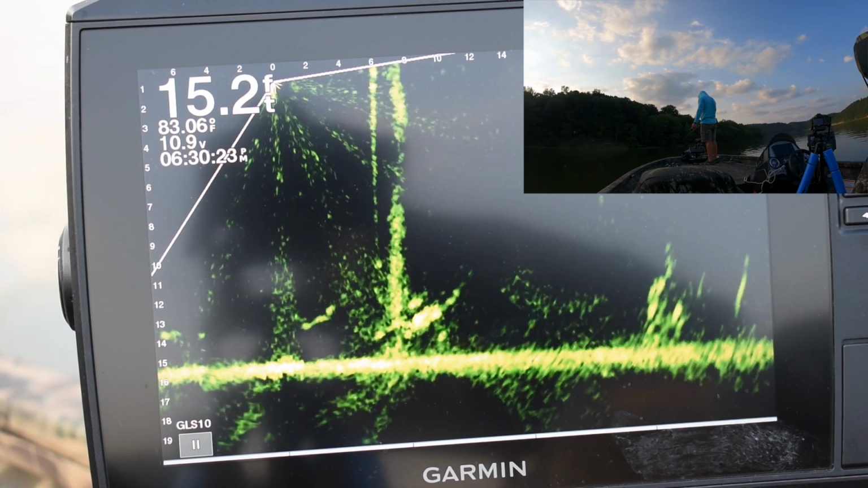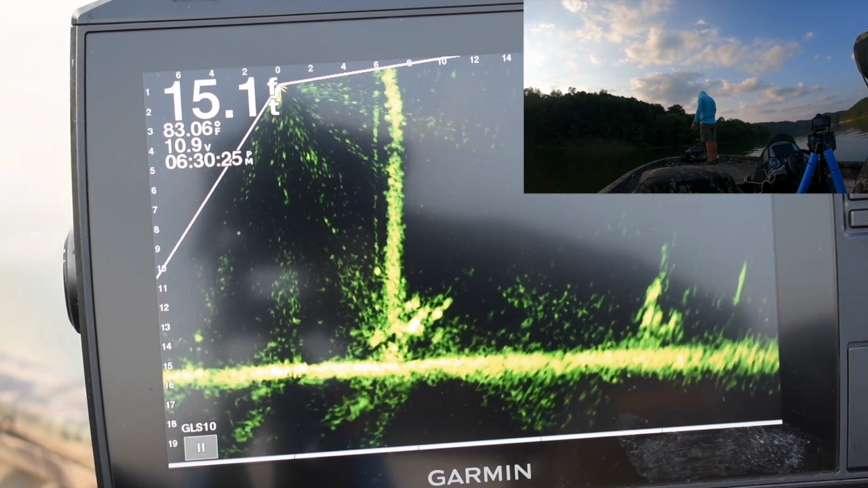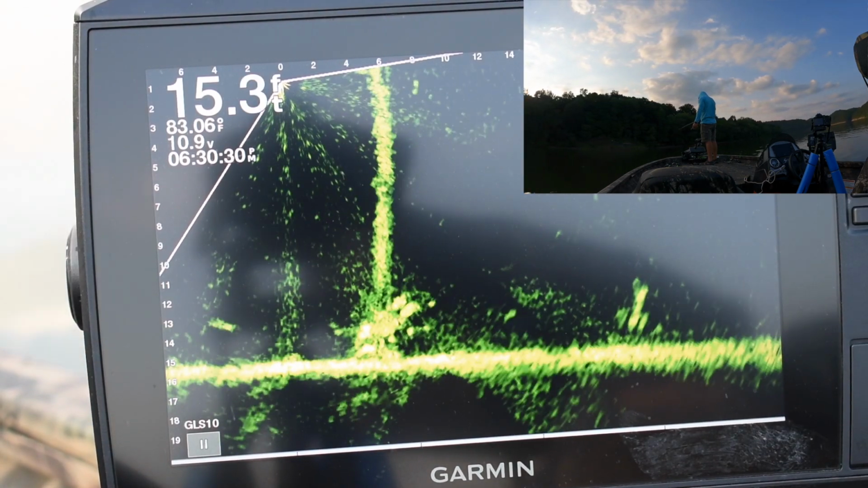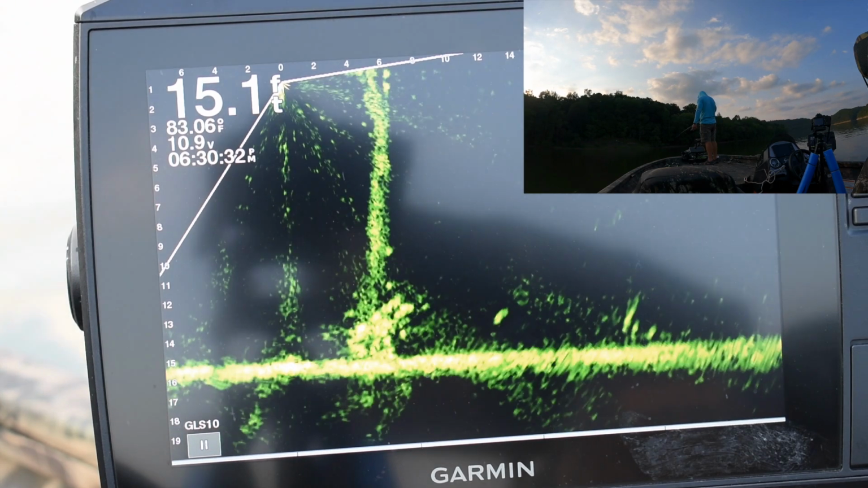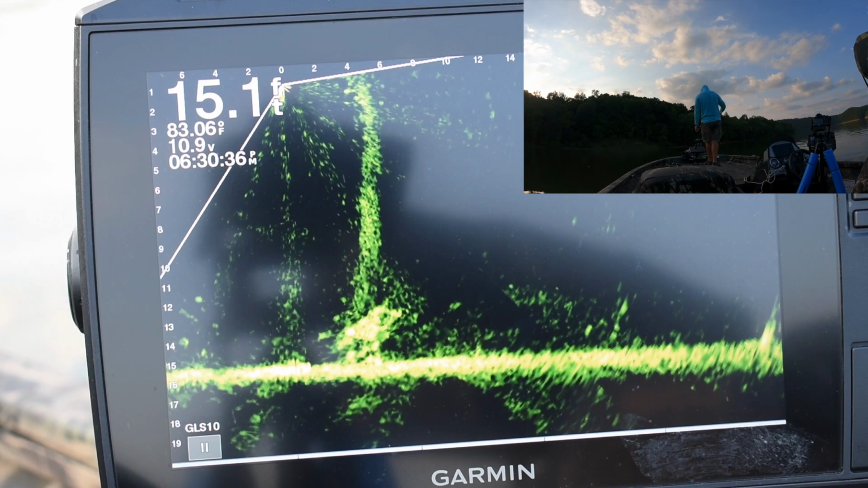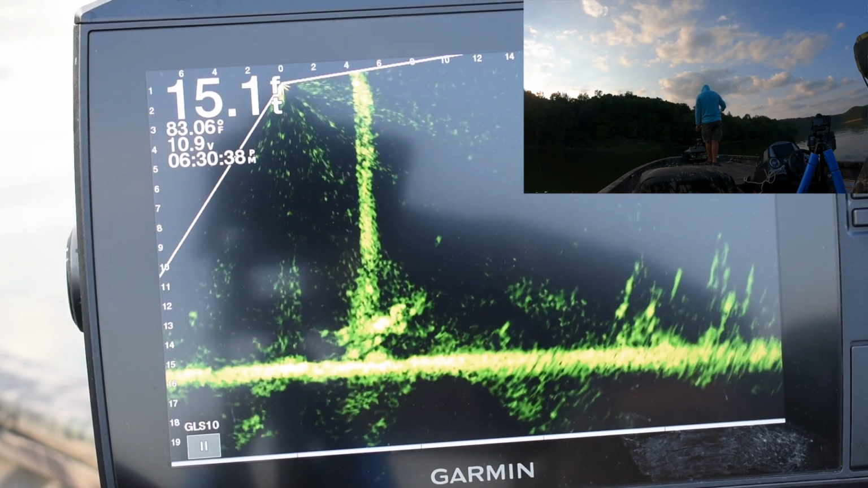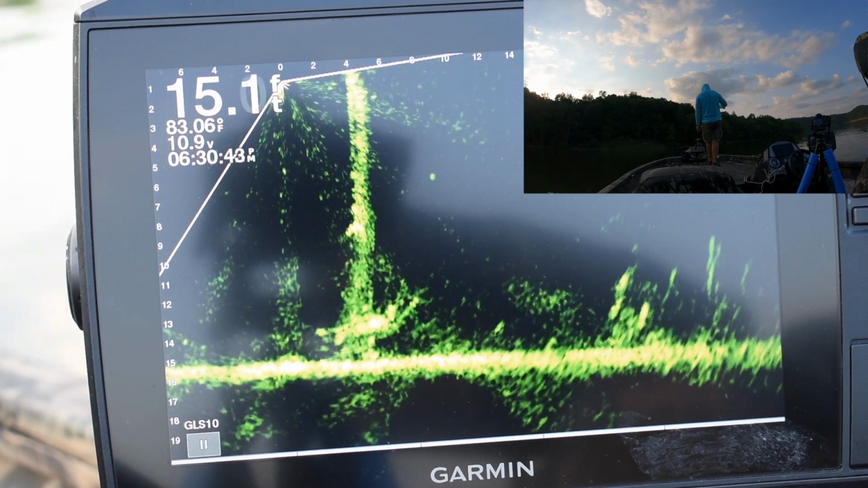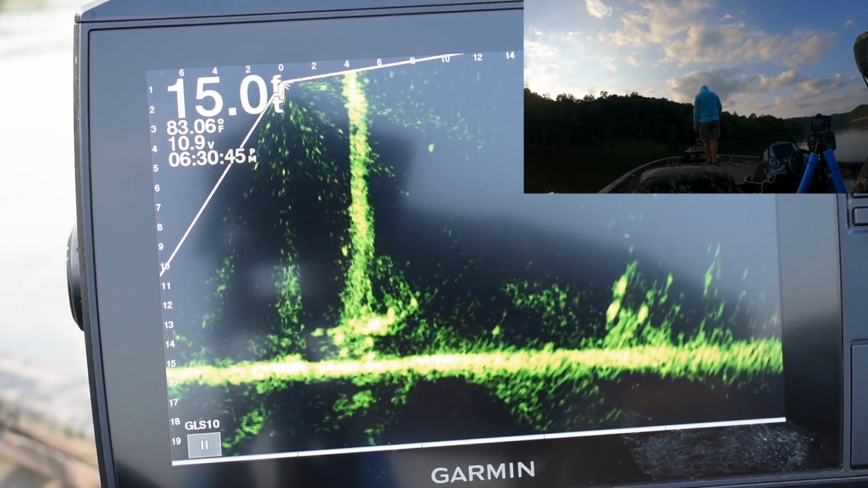Two days later, I went on another instructional trip, and right off the bat, we started side scanning. They wanted to learn how to use side scan, and we went to one of the very few places on the lake that I haven't side scanned, and we actually found some structure and really good fish on it.